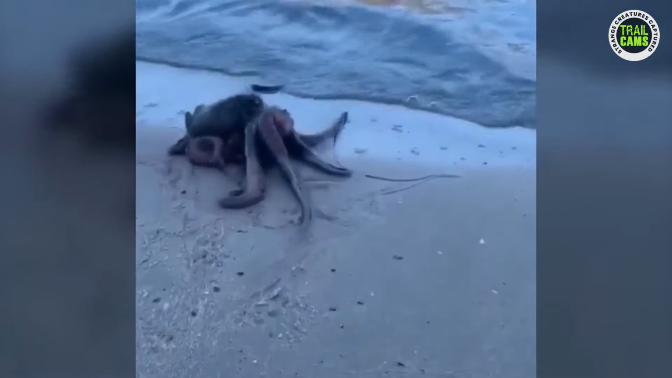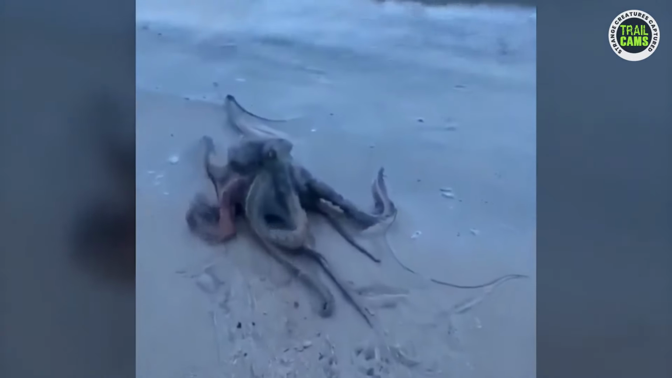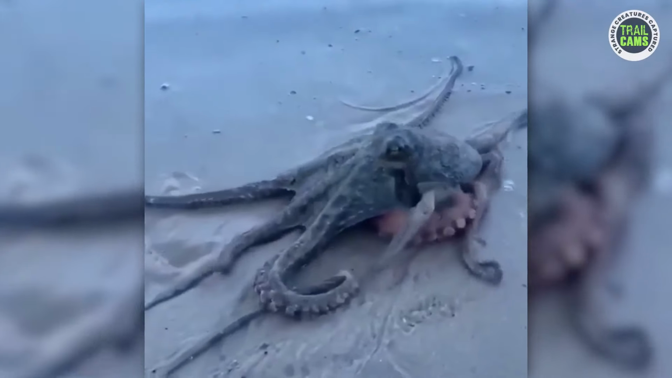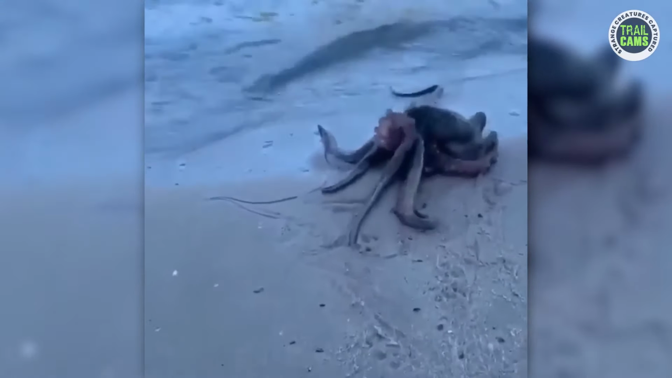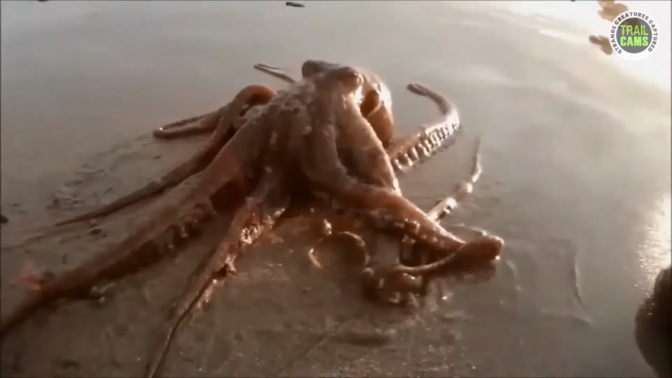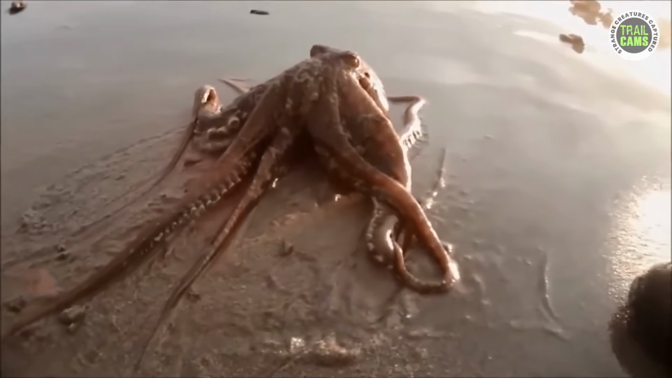I can't help but wonder what might have compelled the octopus to venture out from its aquatic habitat. Perhaps it was searching for food or exploring new territory. Whatever the reason, I must admit I personally wouldn't want to encounter it face to face. The sheer adaptability and resourcefulness of octopuses never cease to amaze me. They are truly masters of disguise and camouflage.